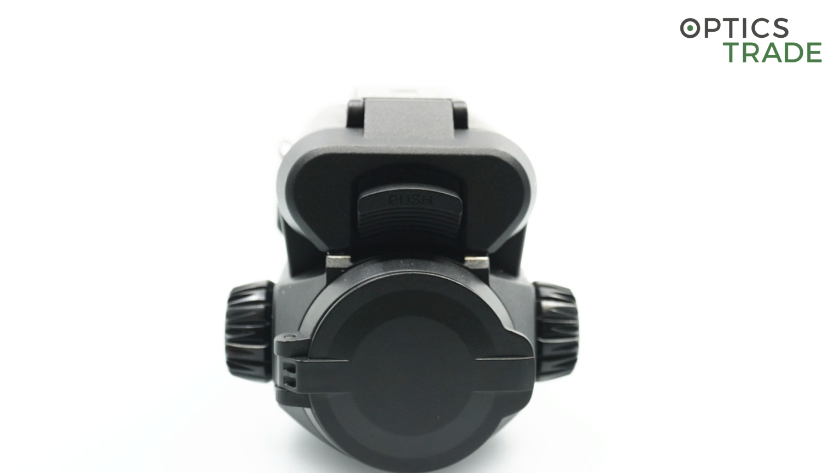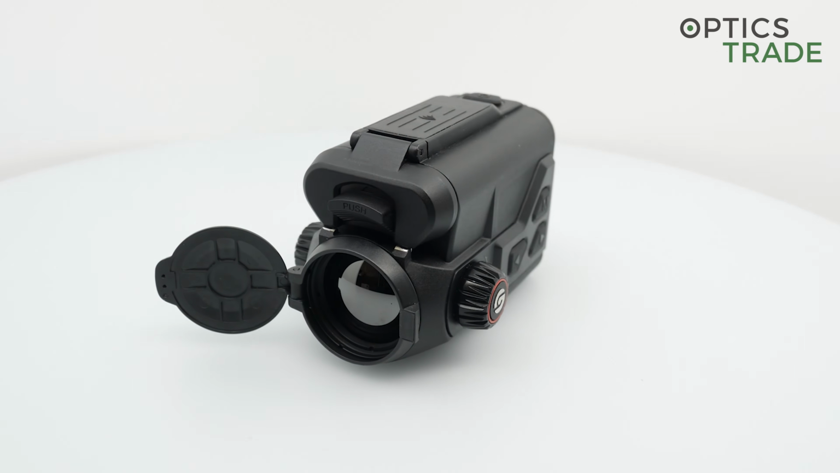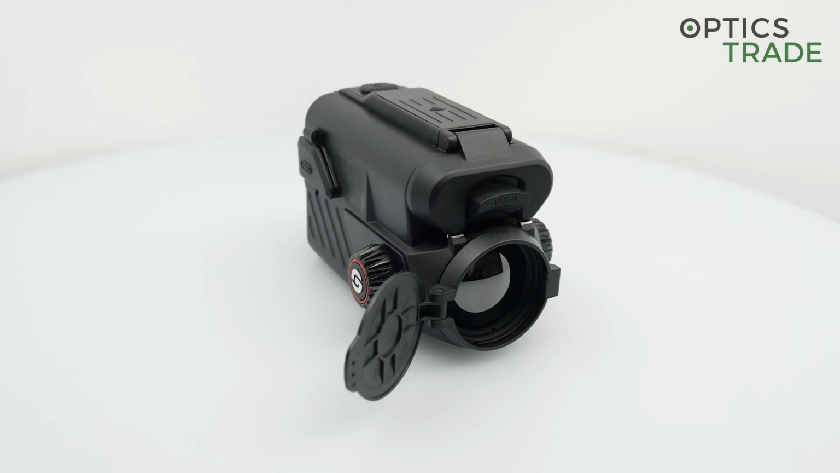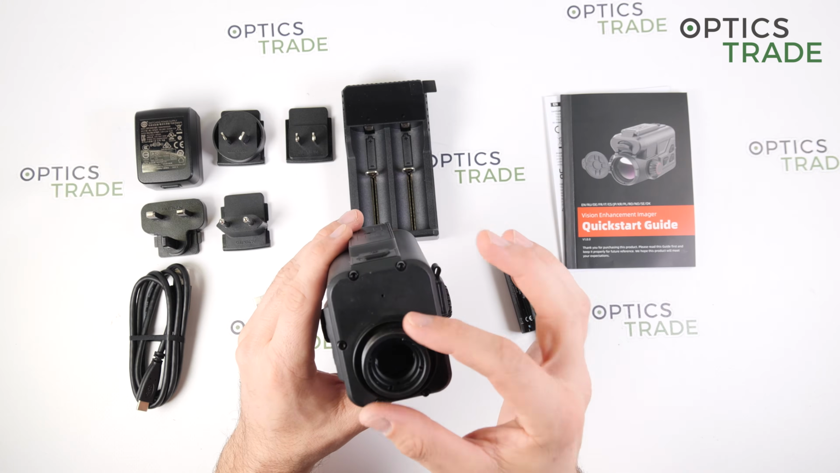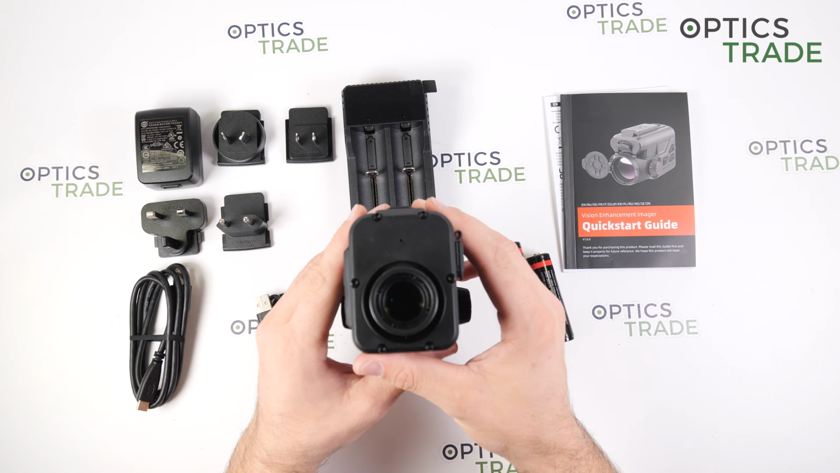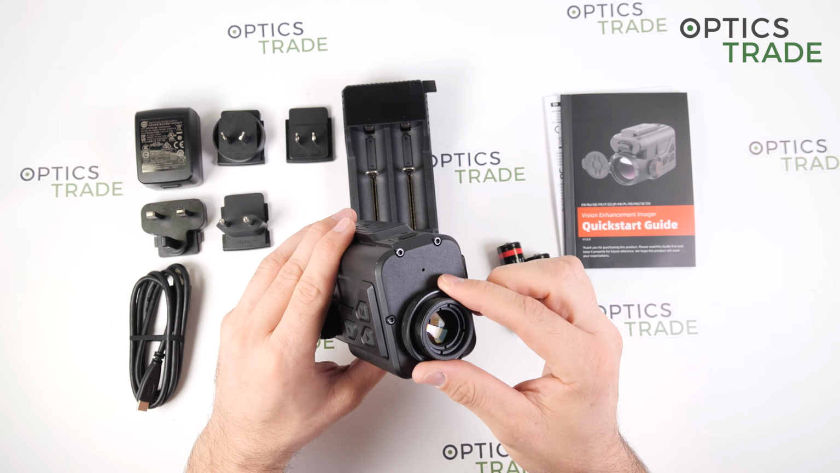Range of detection of this device is approximately 1400 meters, and with this device no eyepiece is included, but it is a very big display, so it's easy to observe also without that. But of course, if you don't have an eyepiece, you cannot adjust for your diopter, so the image is maybe not the best if you have a little bit of diopter.